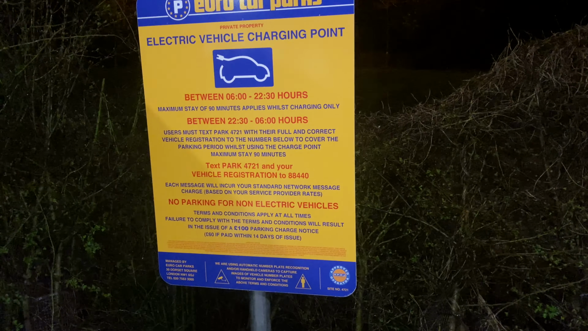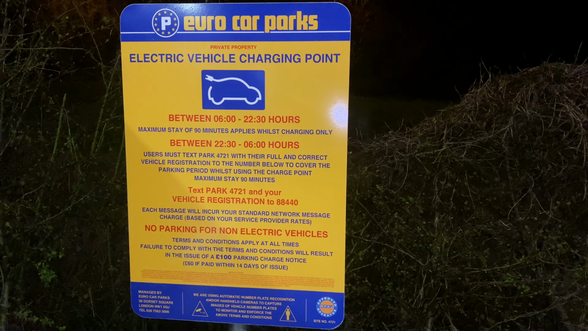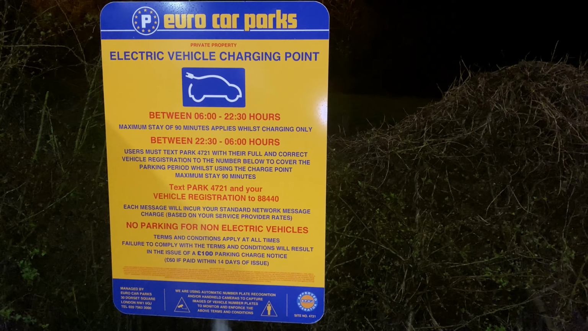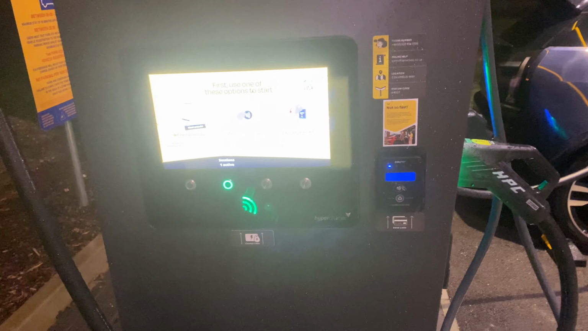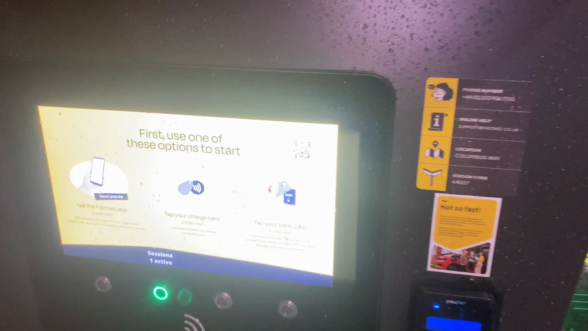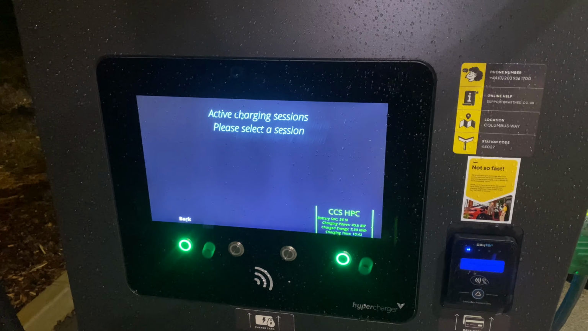So yeah, very confusing. So if you end up getting a £100 parking charge and you have tried to send it, it's not your fault. It's mitigating circumstances, and if their software doesn't work, it's down to them.